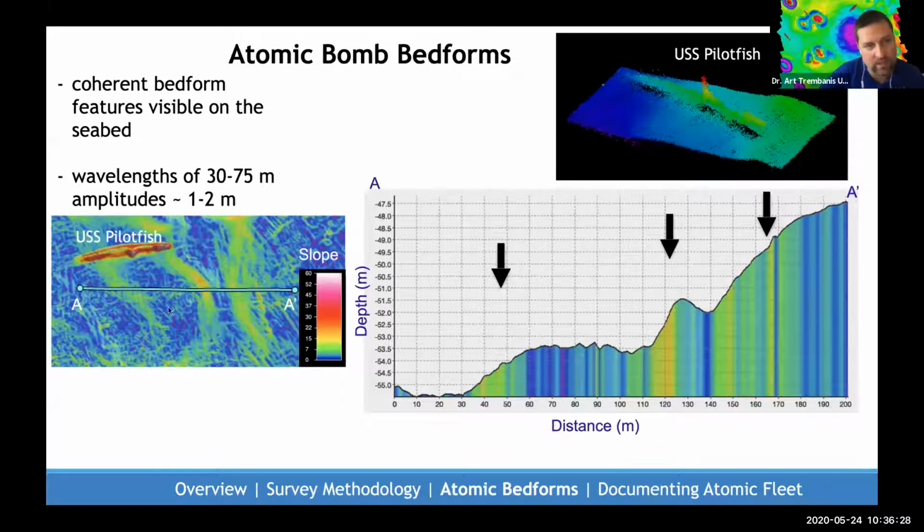And I particularly want to highlight the Pilotfish because the Pilotfish was held in the middle of the water column, and they had pressure sensors on the Pilotfish and other ships. Pressure readings on the Pilotfish recorded peak pressures of more than 5,200 pounds per square inch as the radiating pulse from the atomic bomb blast went off. And that's almost orders of magnitude more powerful than the pressure that the hull was designed to take.